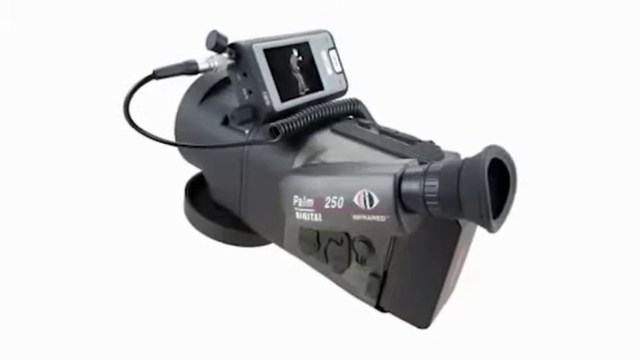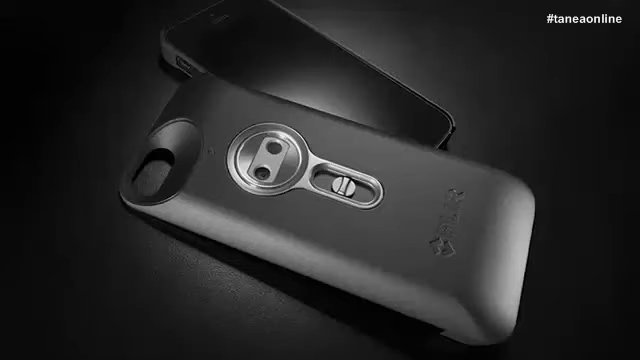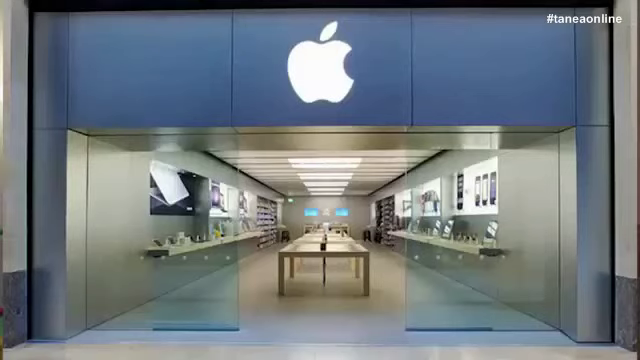The scary thing is back then, infrared cameras cost $10,000, and it would be really hard to discreetly sneak something of this size into the store. Now, an infrared camera looks like an iPhone case. They're a couple $100, and you can get them at any Apple store. However, there are two pieces of good news here.